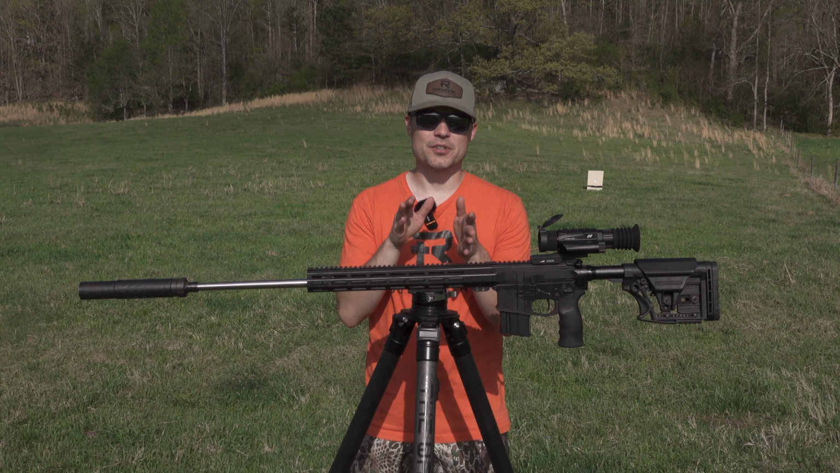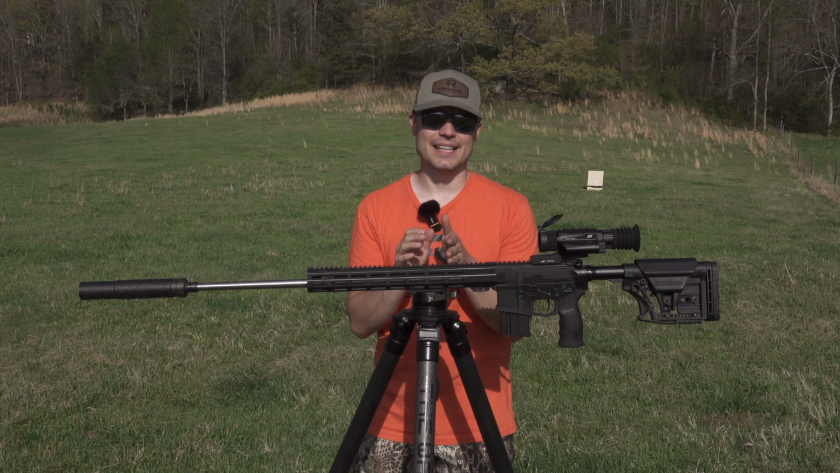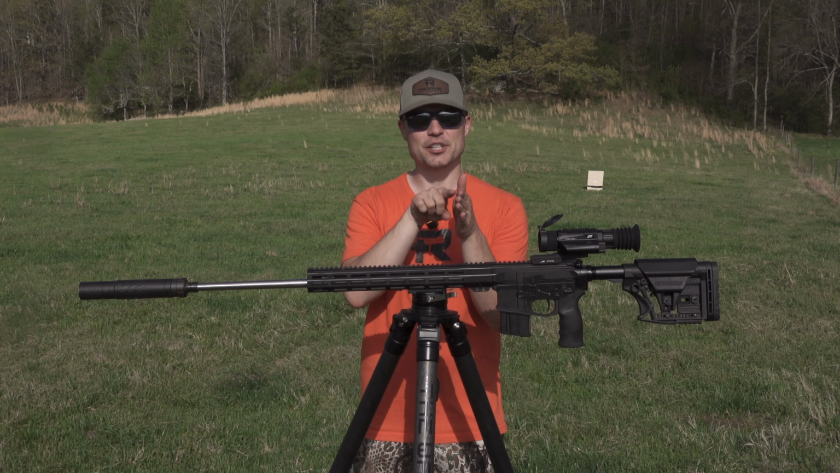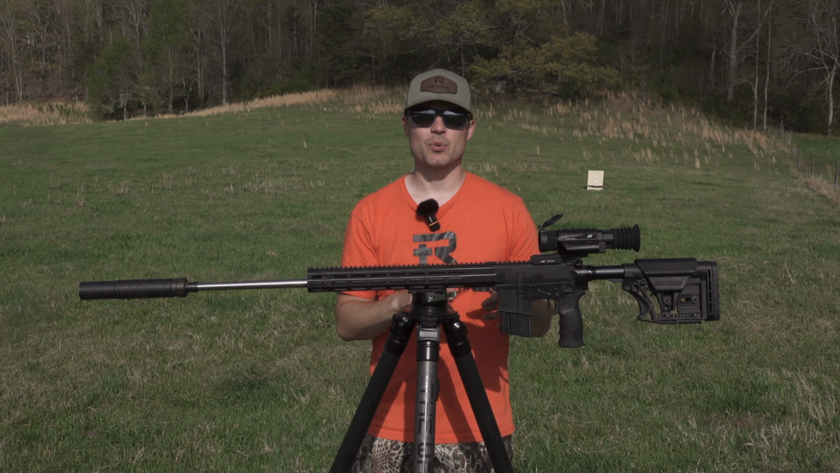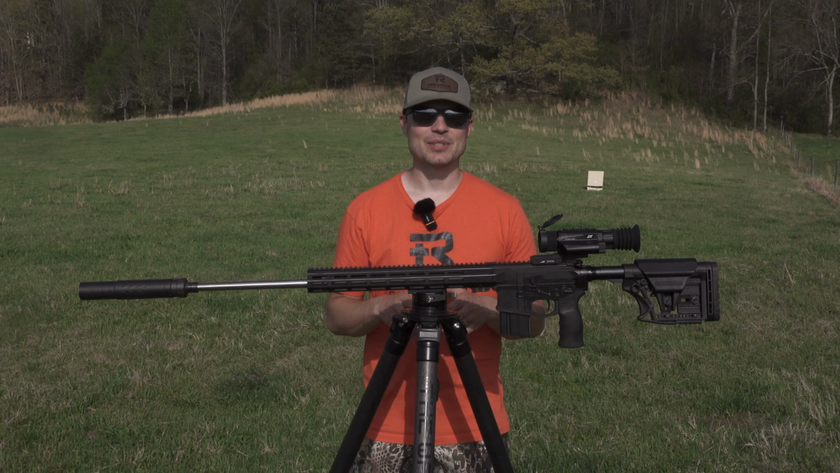Once it shoots, you're then going to aim back at where you were aimed initially, and you're going to freeze that image. So once you freeze that image, you're then going to go down into the settings and you're going to move that reticle to your point of impact. And then once you have it at that point of impact, you're going to save it, and then you're going to be done. It's going to be zeroed. That simple. It's very easy.